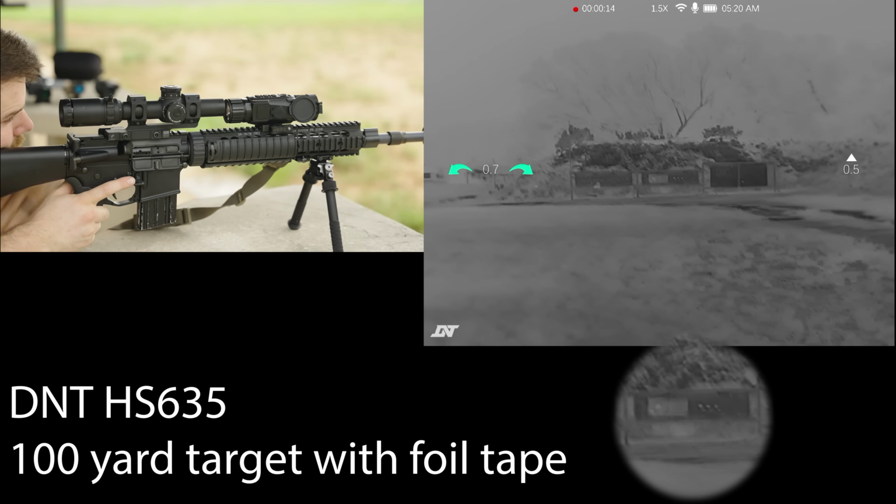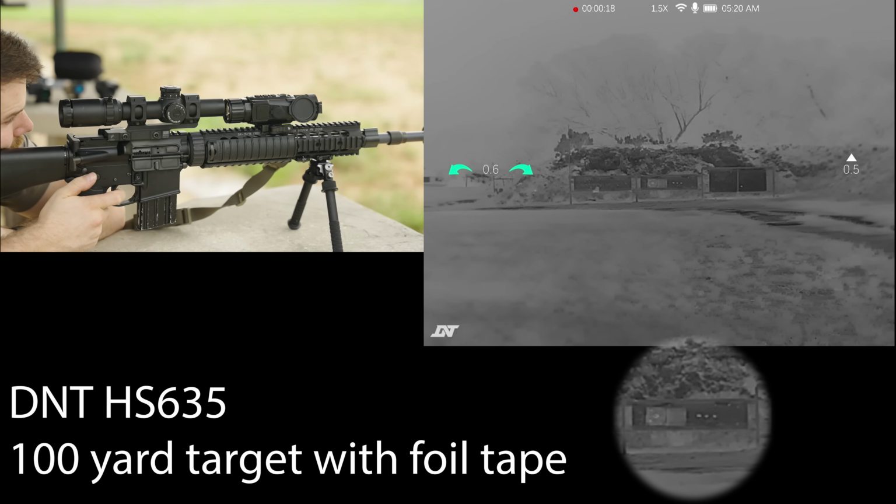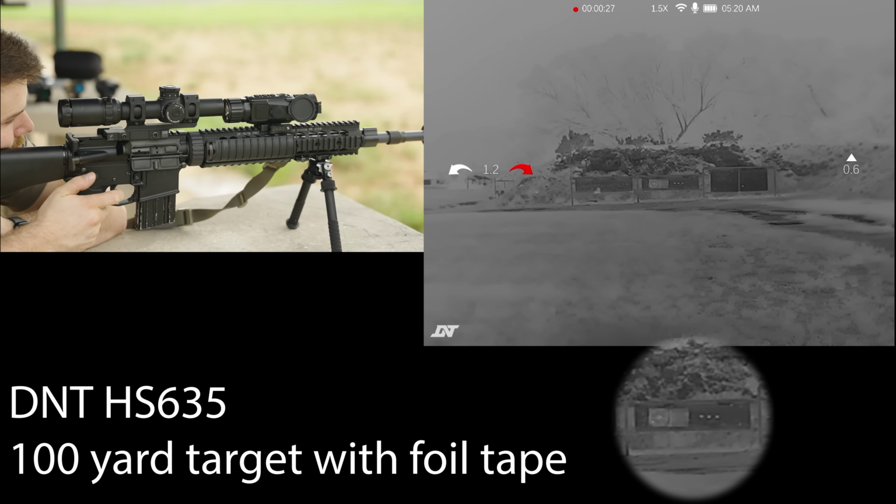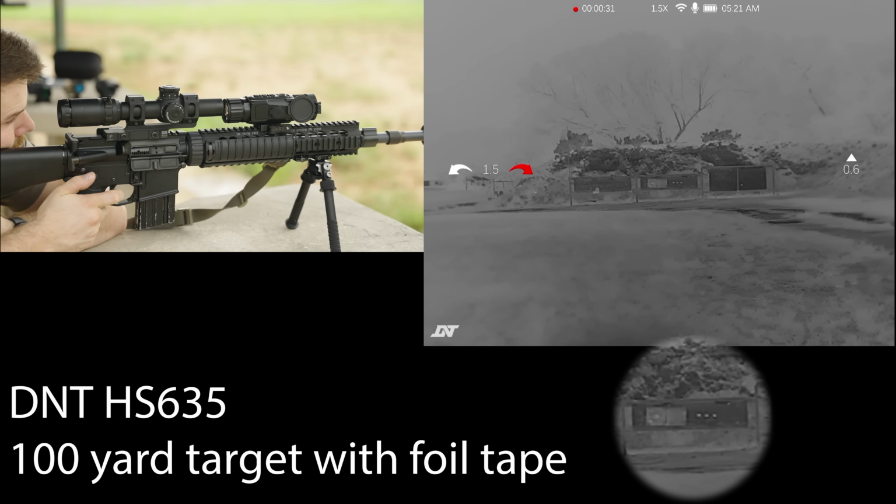The Hydra not only did fairly well to the user's eye, but the video compression actually looks pretty solid. You can clearly see the foil tape on that left paper target. So we're still getting good thermal contrast in these unfavorable conditions. Once again, the Hydra seems to punch well outside of its weight class.